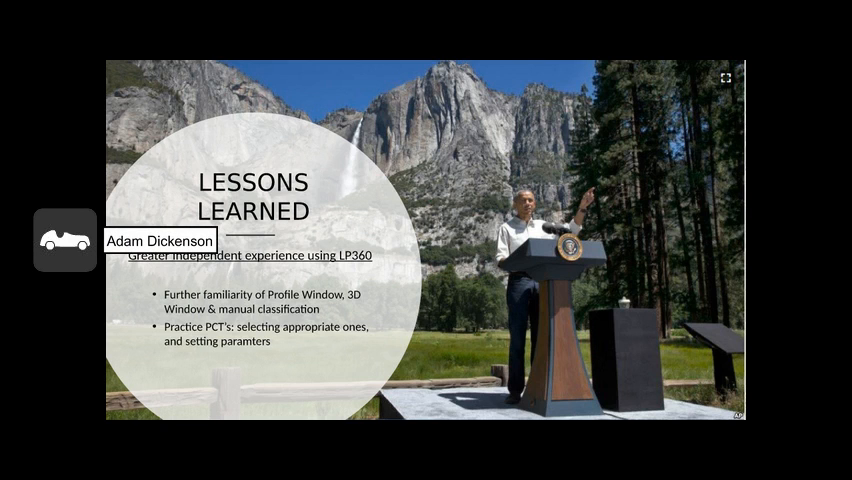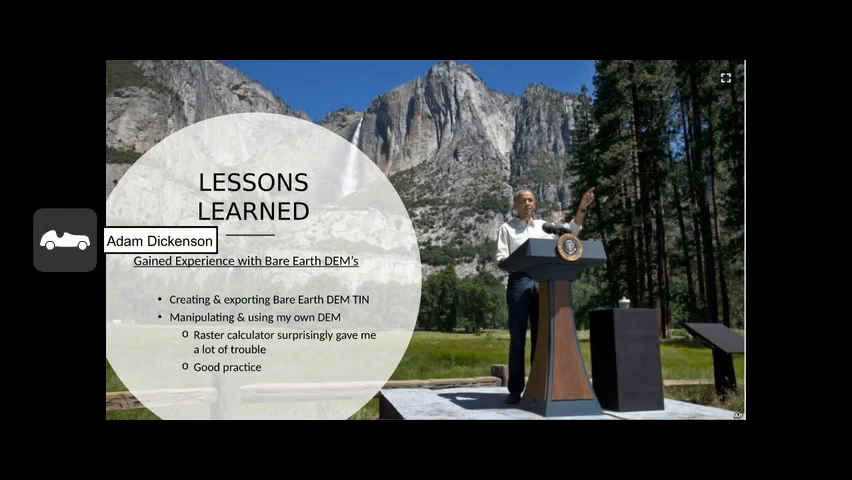Also, just generally running PCTs independently and selecting the appropriate ones and setting our own parameters and having to think about it as opposed to being told what to do was a good learning experience. I gained more experience working with and creating DEMs and exporting them, and just manipulating them and seeing the applications of them, which I used a lot in this project.